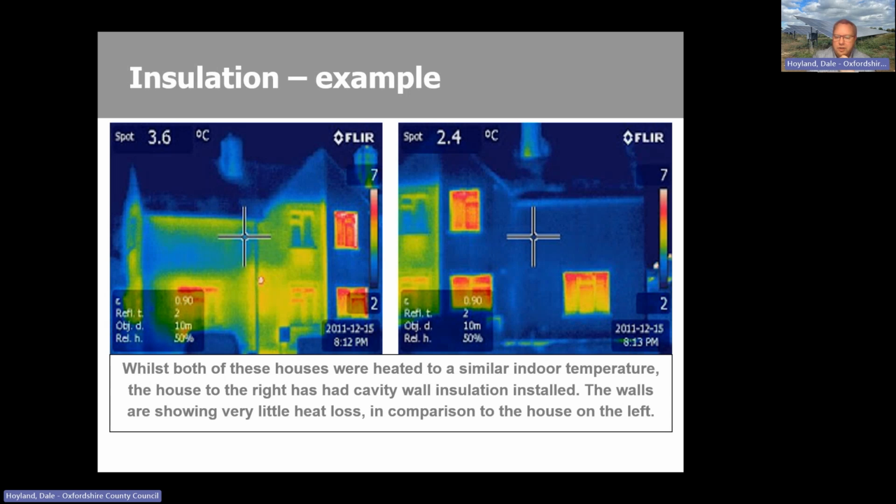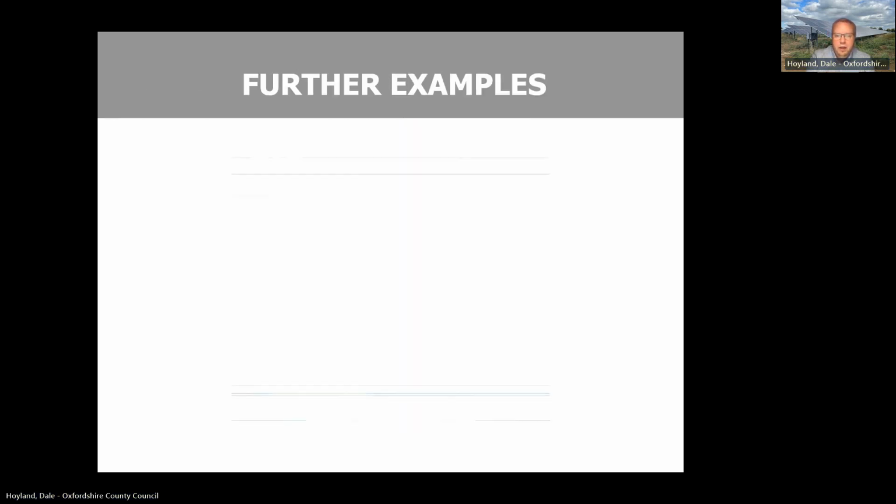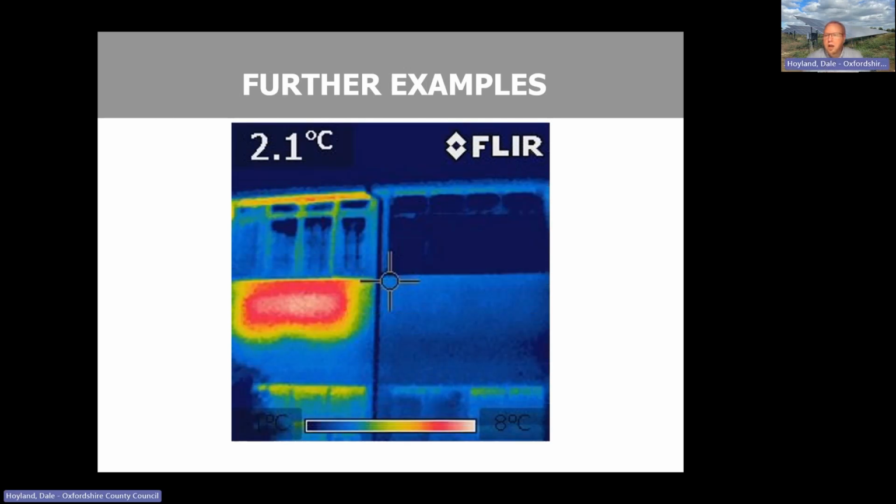But yeah, a really good example there of the two properties, and you can see that the outdoor temperature was about 2 degrees, so nicely cold. As I'll summarize at the end of the slides in a moment, a 10-degree difference is best between the indoor temperature and the outside. So in this case, we potentially had 18 degrees difference, which is very, very good. So a few further examples.